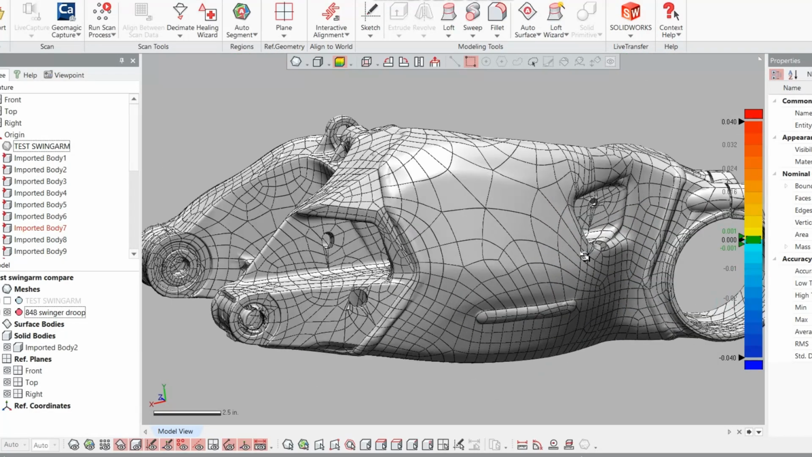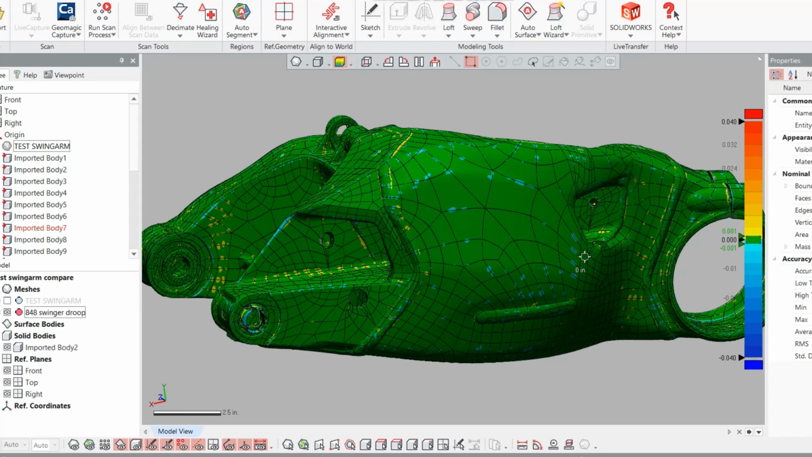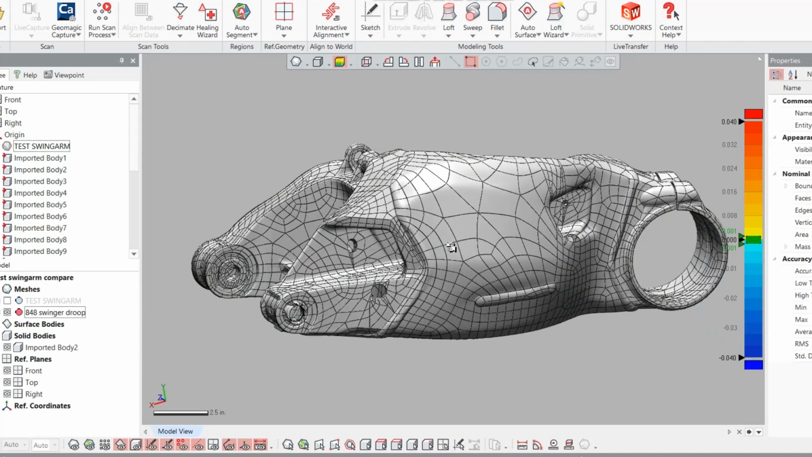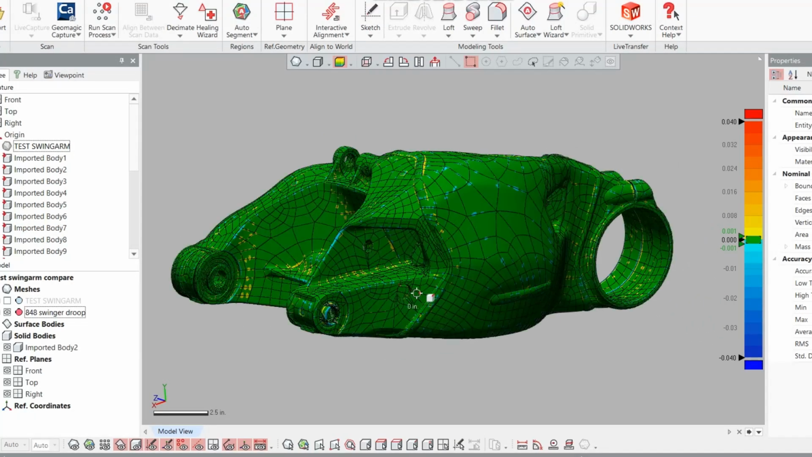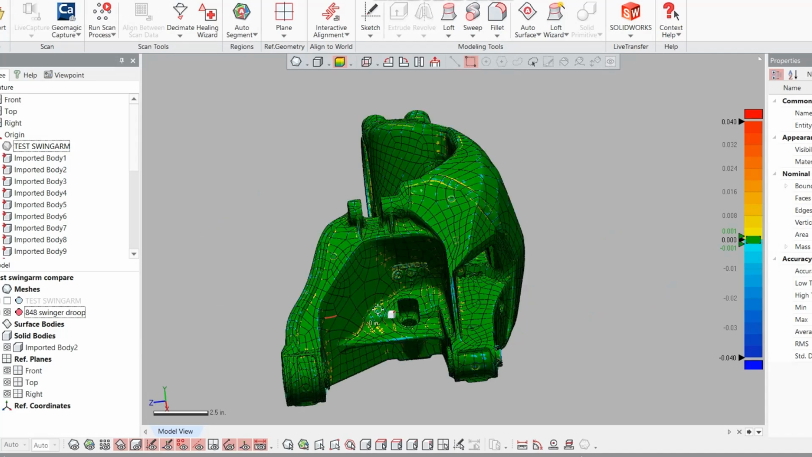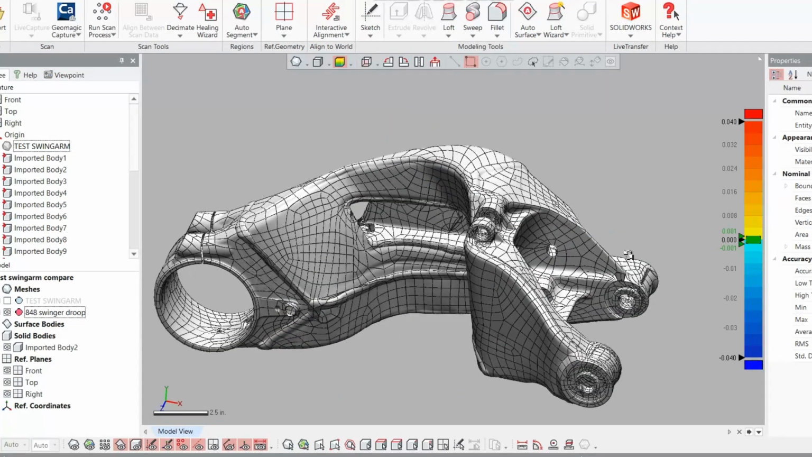All right, so we can see the vast majority of the part is green. There's a couple little spots, but little polka dotted spots don't really matter. We're looking for big areas that are colorful. So we know now that our surface is extremely accurate to the original scan.